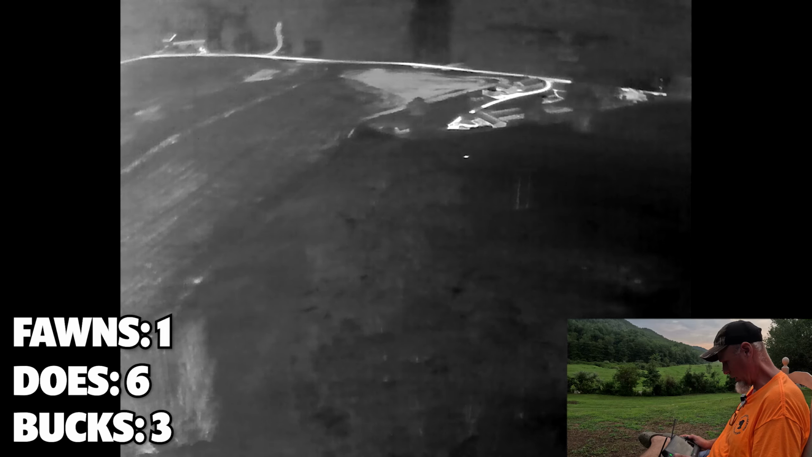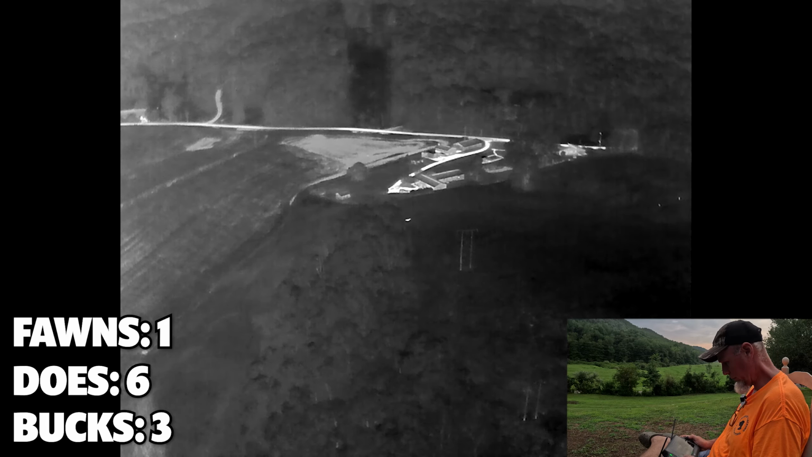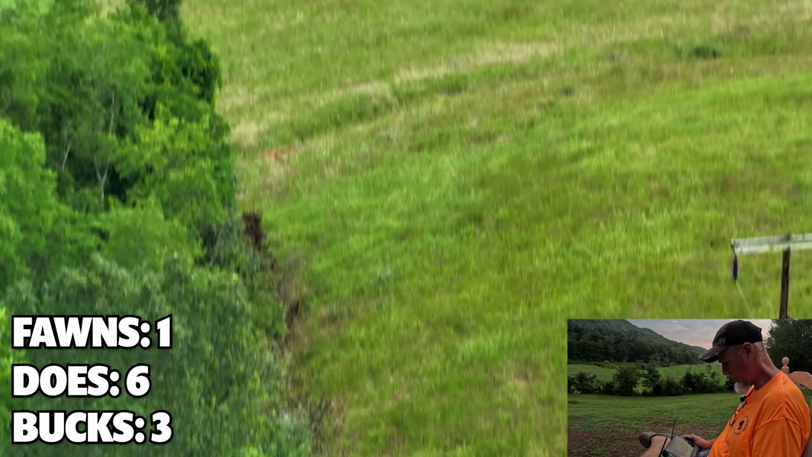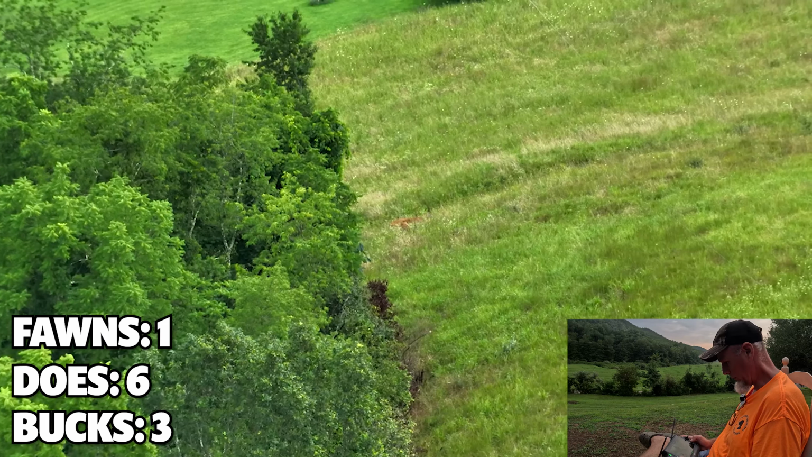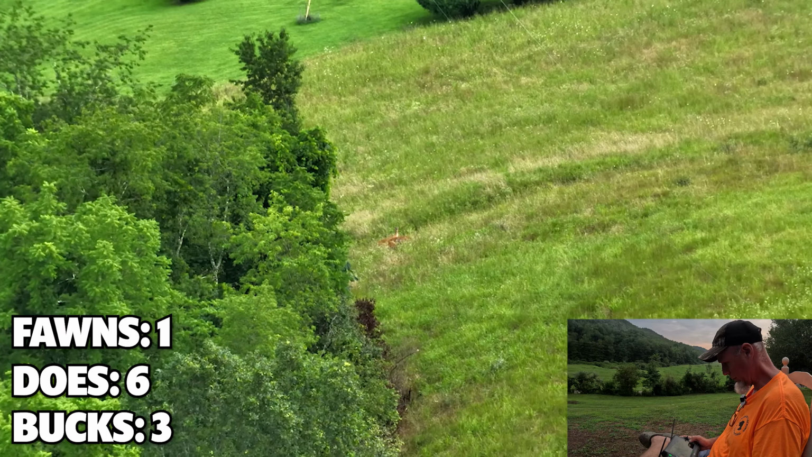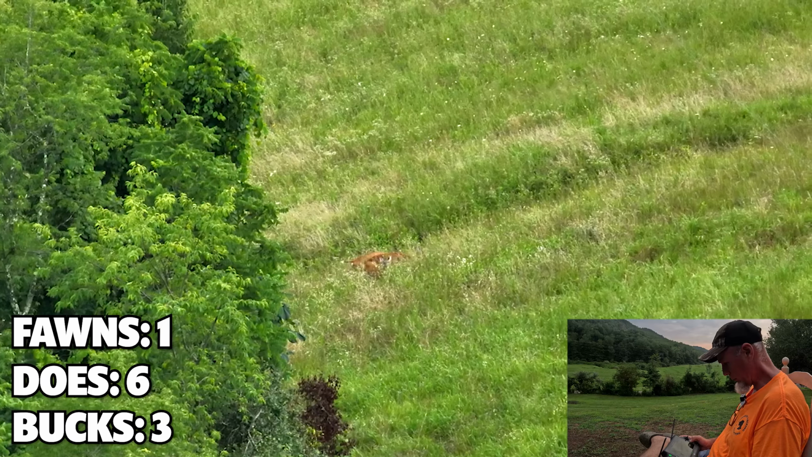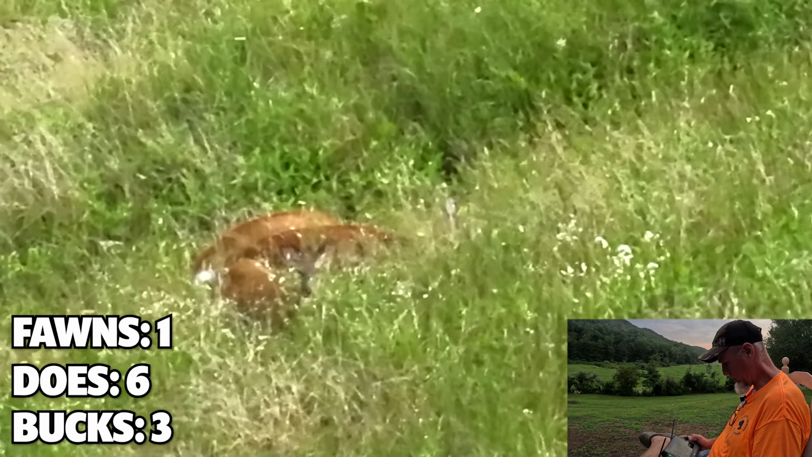There's a hot IR hit right there. We got a deer right here. Oh, there's 2 deer there. There's 3 deer there.